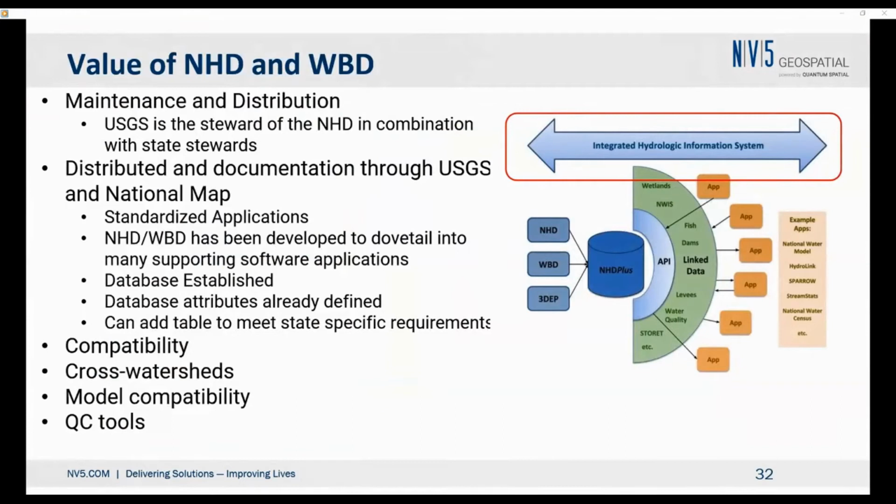What's the value for Wisconsin to adhere to these standards? So the first one is maintenance and distribution. USGS is the steward of NHD and WBD. The state stewards are the ones from the state perspective who maintain it. It reduces your cost for maintenance and distribution if you can leverage off the system developed by USGS, and a huge amount of thought and effort has gone into developing that.